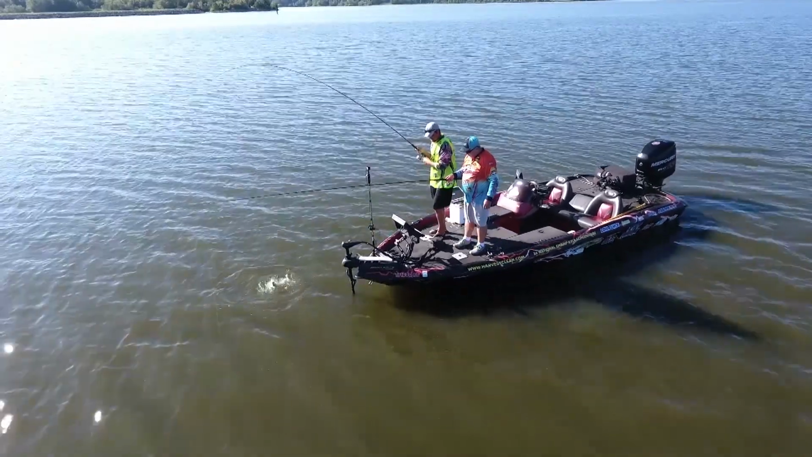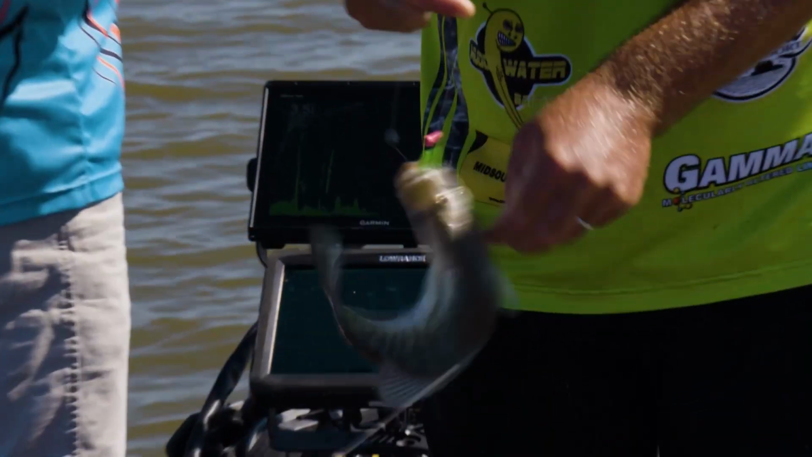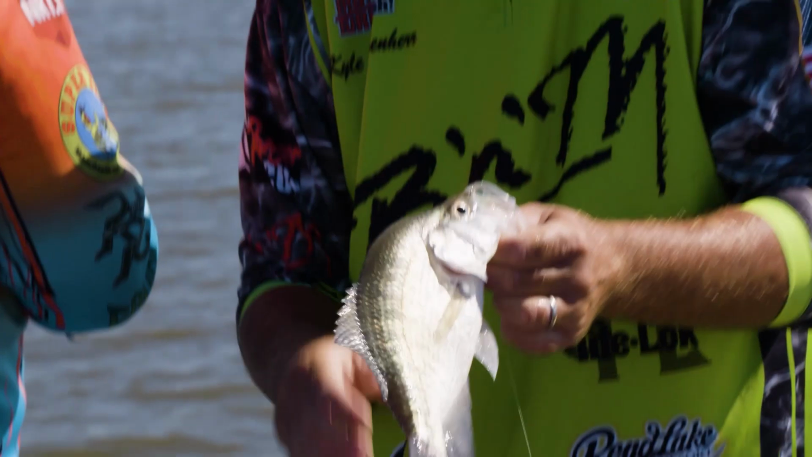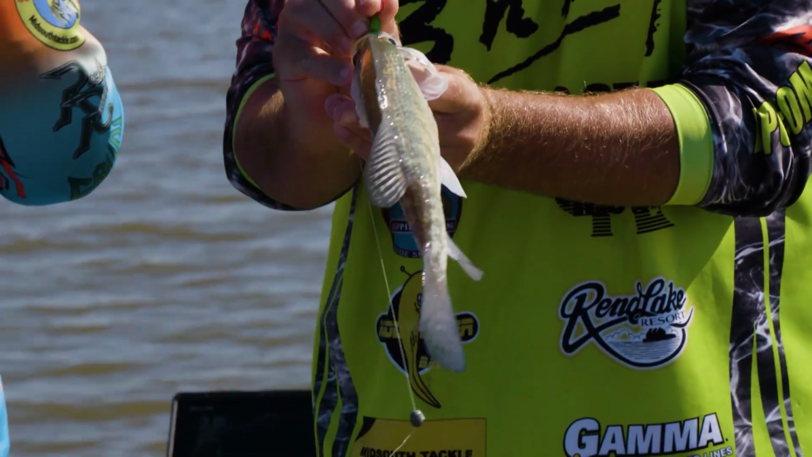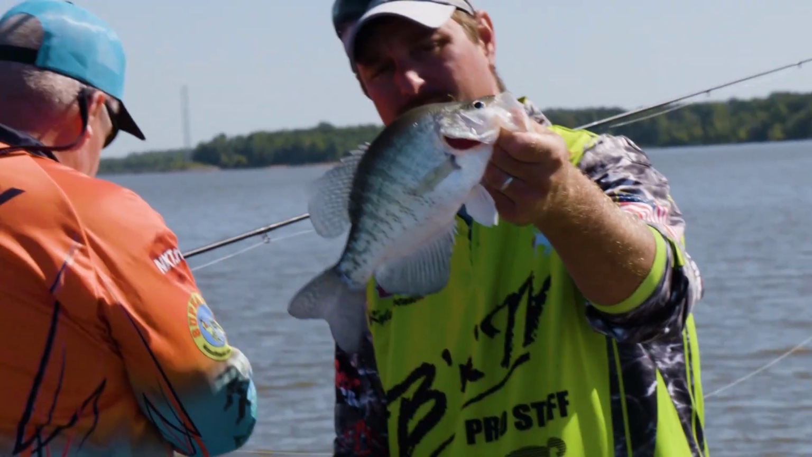Oh, there's a mama. Yeah, they take a little convincing. That one, I think I popped them with it twice on the head and come back up about 2 inches, and solid fish though.